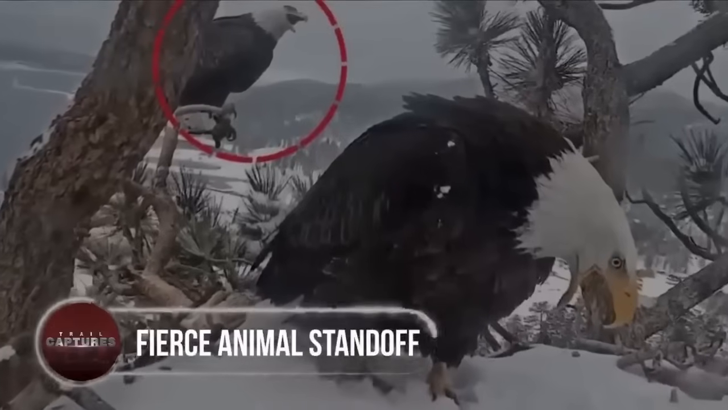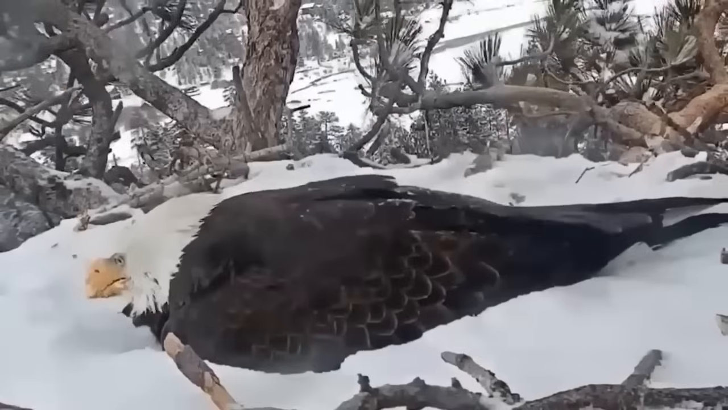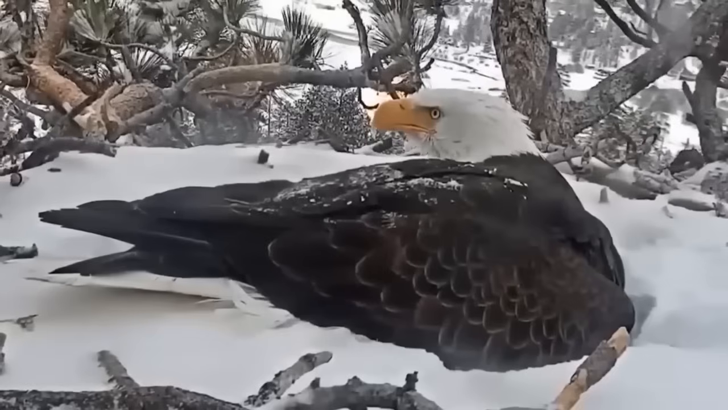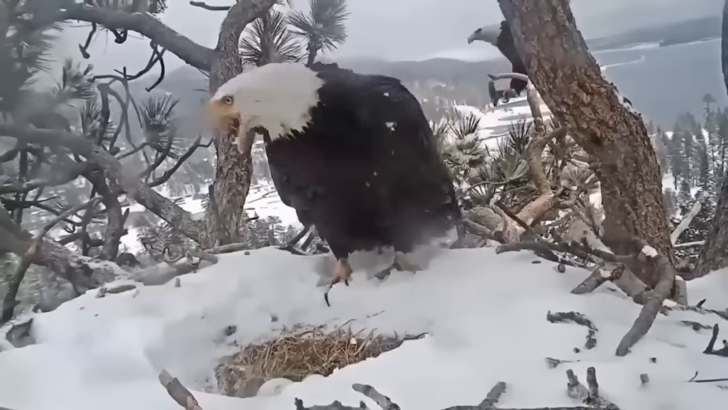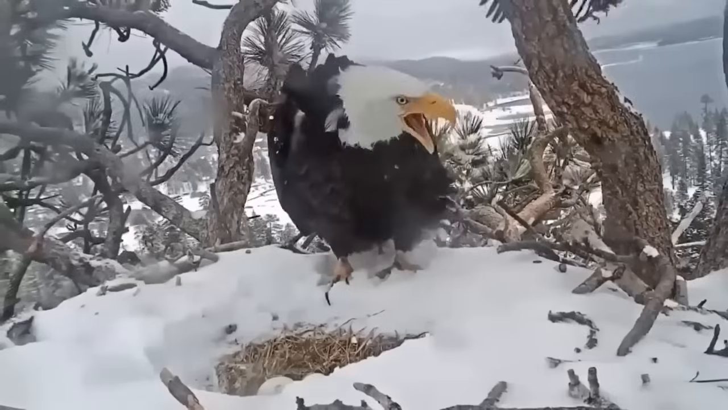Fierce animal standoff. A camera installed near a bald eagle's nest captured an intense confrontation. The mother eagle diligently incubated her eggs, but another predator approached. The intruder sought to prey on the eagle's young.